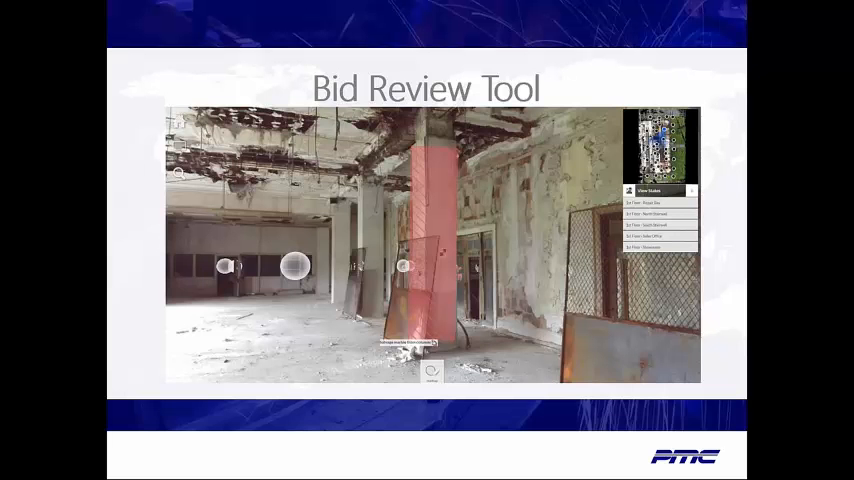Scanning can also be used to facilitate the bid process with subcontractors. For remote job sites, the review meeting can be held online, eliminating the need for everyone to travel. Additionally, the data files can be posted online for additional reviews. Everyone will be working with the same data, and multiple trips to the job site can be eliminated.